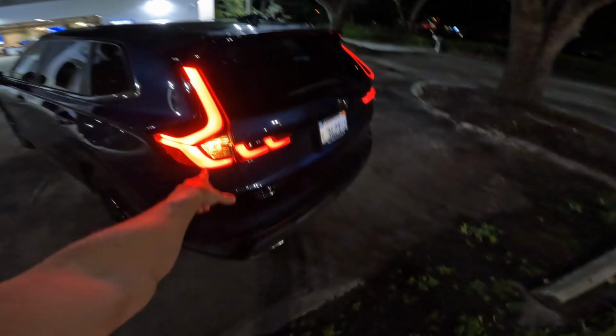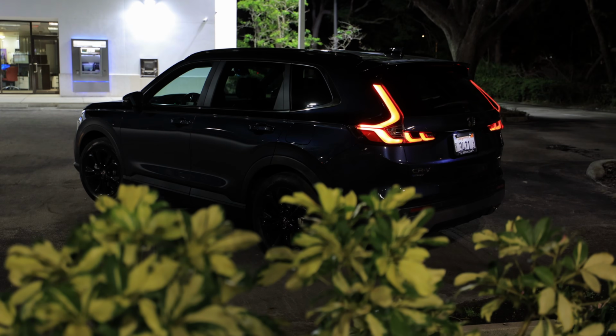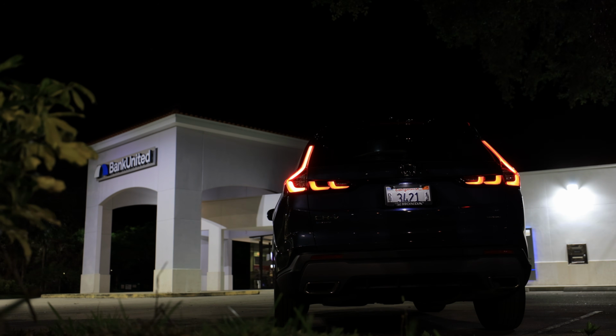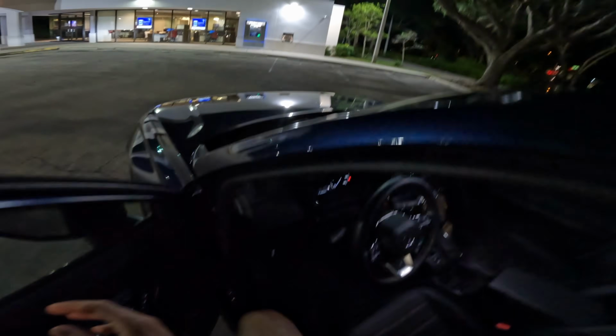The back has an incandescent bulb here. Unfortunately, it's not full LED, and regardless of which trim of the new CR-V you get, you get the same headlights and turn signals. So this is the top spec Sport Touring trim. The headlights and taillights are the exact same as, let's say, the EX model. Beautiful D-pillar LED taillights. Well, let's get on the inside here on the new CR-V.